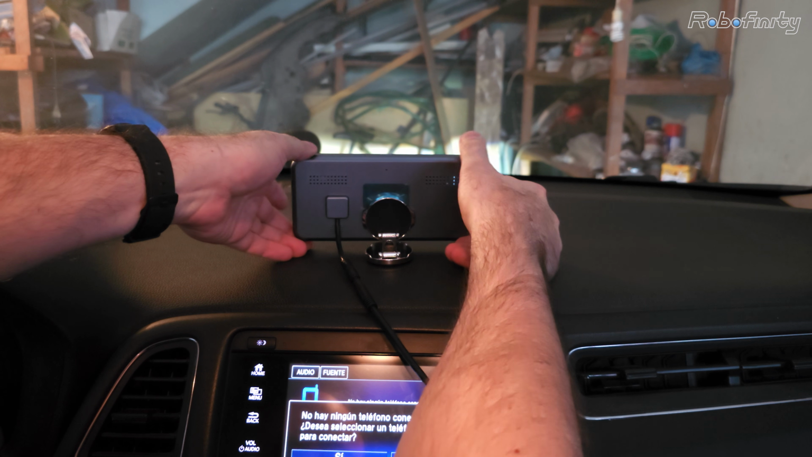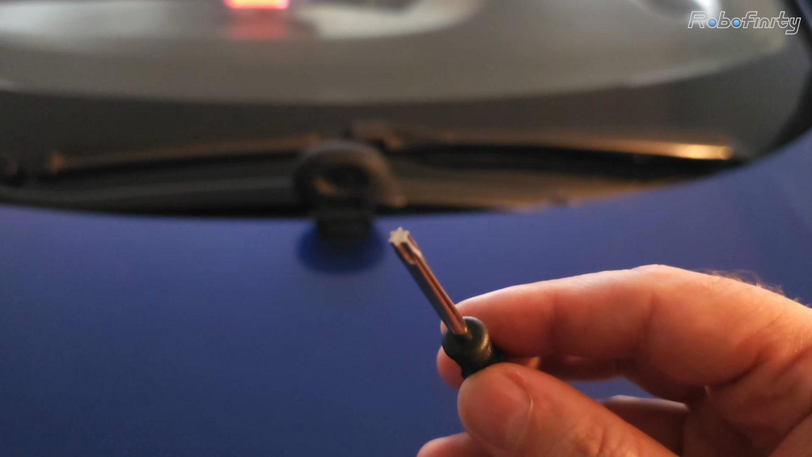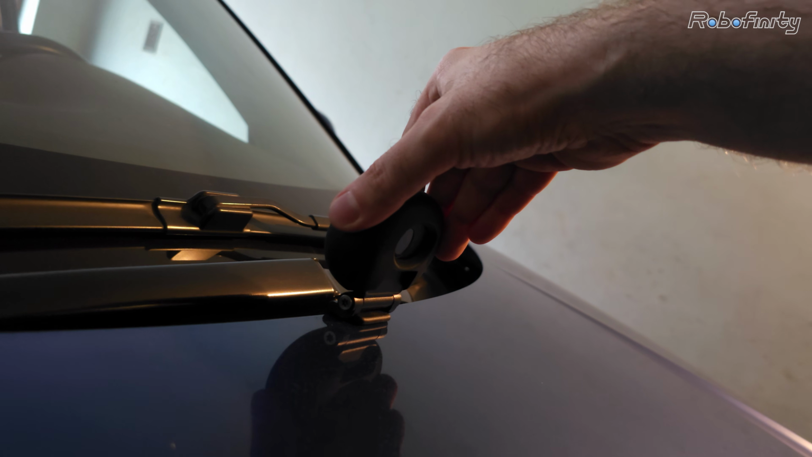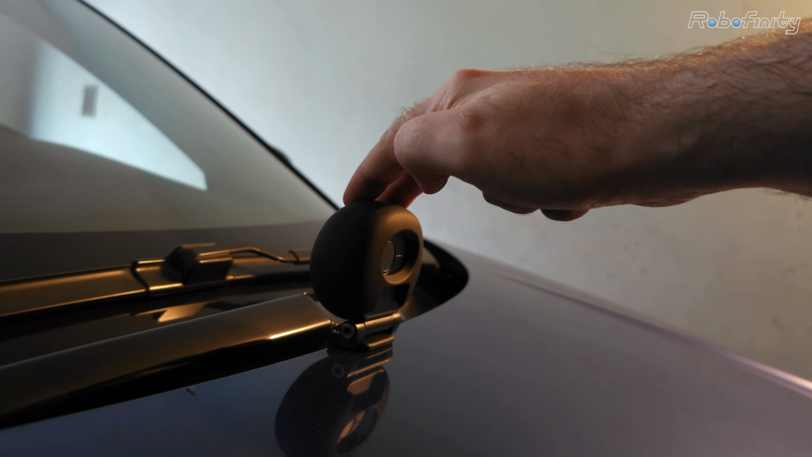And there is one more thing to do. I have to turn the screen to the other side, and we have to adjust the angle of the camera with this torque screwdriver over here. And note, do not try to bend the camera without releasing that torque screw or you will damage the hood. When you see on the screen that the hood is just disappearing at the bottom of the screen, then you're good to go. Straight and strong, good to go.